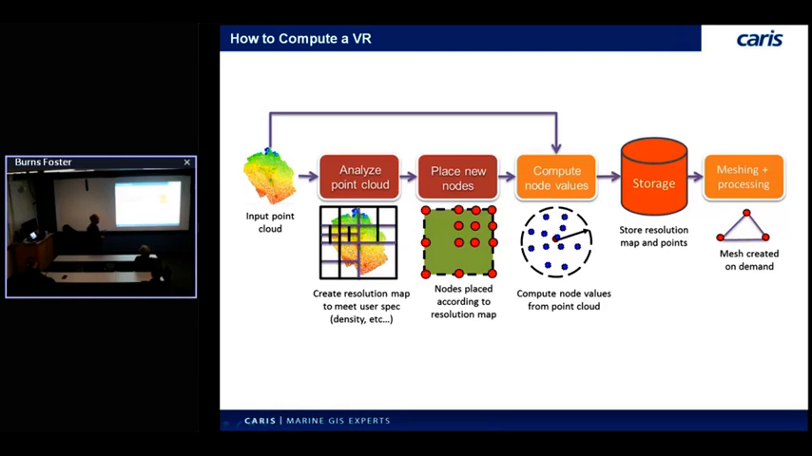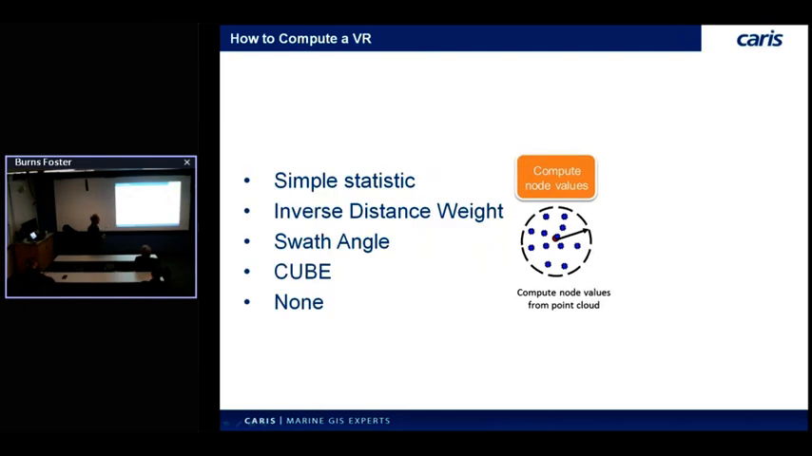But in terms of computing the nodes, we have kind of the standard options. We have a simple statistic, so a shoal depth or average, or a shoal deep or average. Inverse distance weighting. We have the HIPS gridding methods, of course, as well. The swath angle weighting, which basically takes into account the beam width of the sonar you're using. And of course, CUBE. Everybody here, I think, is familiar with CUBE by this point.